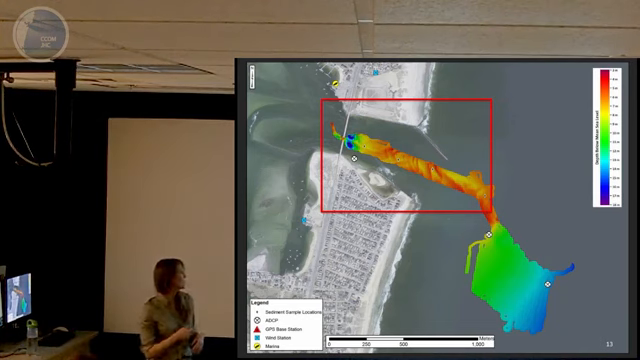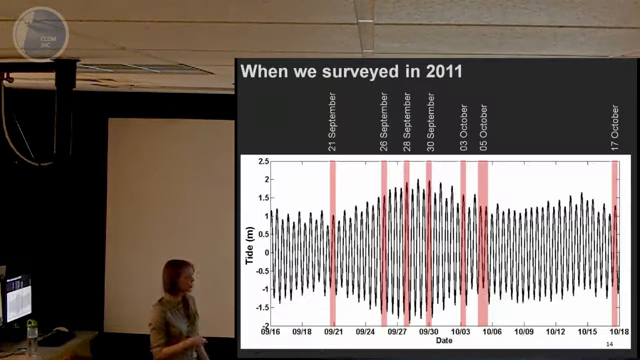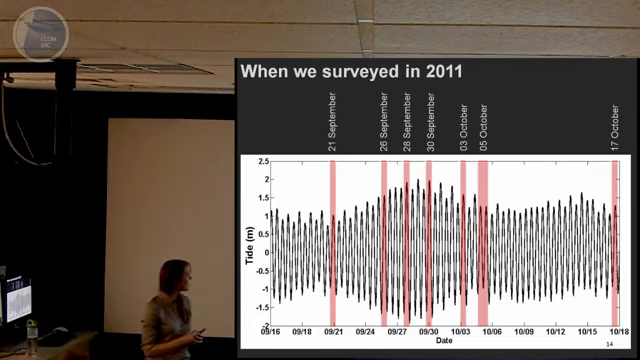So to look at that, we focused just on the navigation inlet channel area. We did survey offshore, but I won't be discussing those results for the rest of the presentation. So I'll go into my methods in a little bit more detail. All of our surveying took place in the fall of 2011. We surveyed over 7 days between September 21st and October 17th.